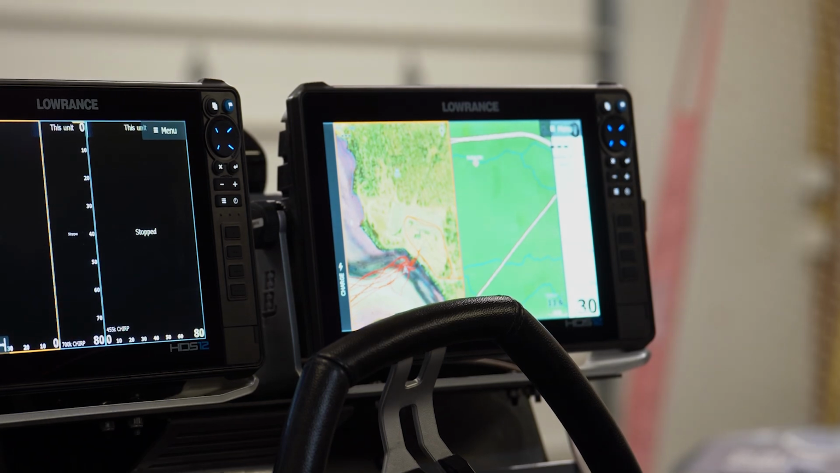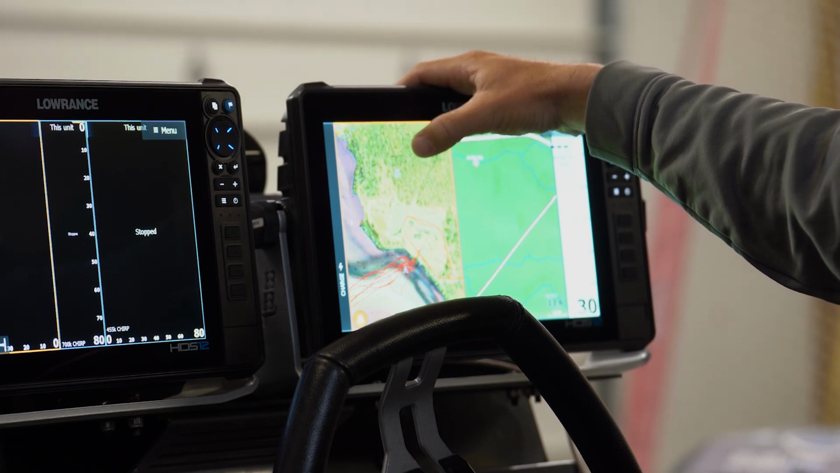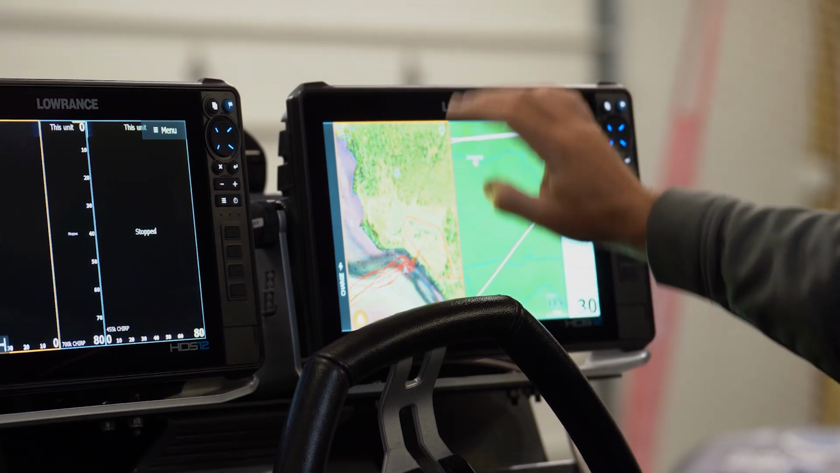The next thing I want to show you on this screen is how to move waypoints. This is something I figured out on my own when I was marking a trail running into an area that had a lot of timber. So you'll see right here, I've got a waypoint marked, and it's on the land. It doesn't matter. I'm just showing you this for reference.